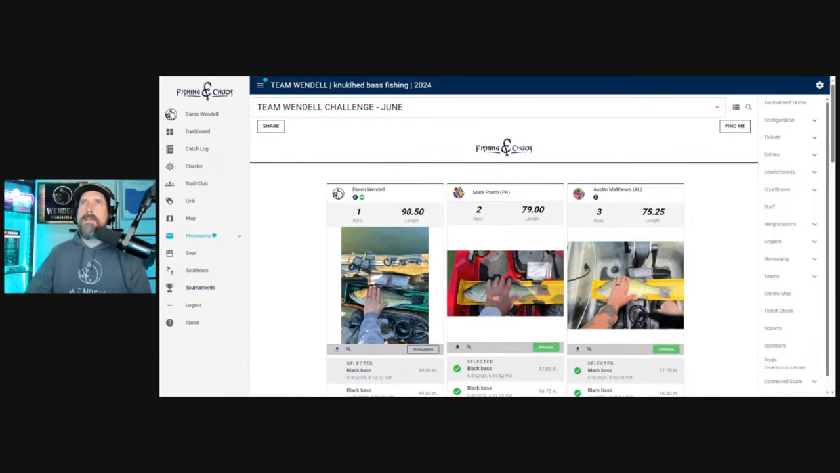And this is the old Team Wendell leaderboard. Last month, I want to give a shout out to Seth Taylor, who put up 5 monster bass for 109.25 inches, which is just insane. A 24.5, a 23, and all the rest were 20.5 and 20.75. So he is on the team. We are going to bring in the heat. That's a good start, folks.